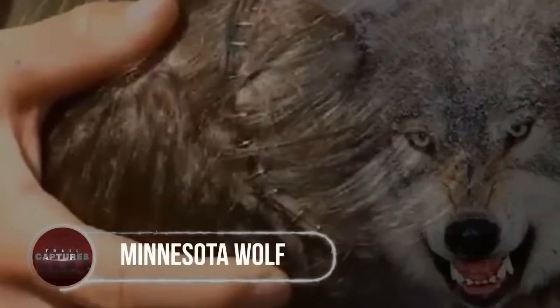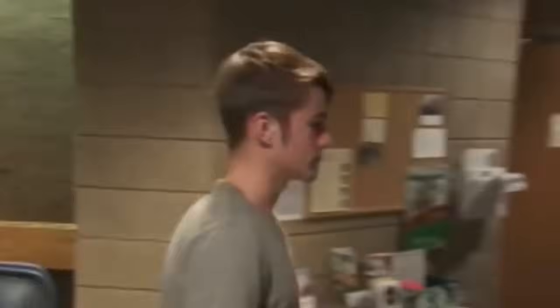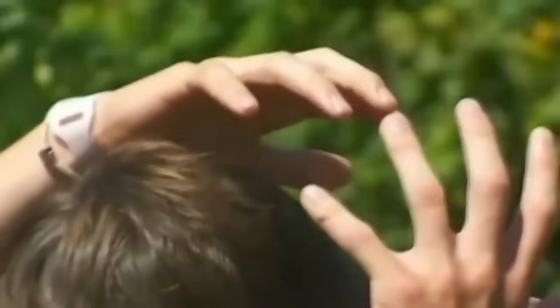Minnesota wolf. In Minnesota, a teenage boy was sleeping outside his tent when a wolf attacked him. The wolf sunk its teeth into the boy's head, but he refused to go down without a fight. With his bare hands, the boy managed to grab the wolf's jaw and pull it from his head, miraculously saving himself.